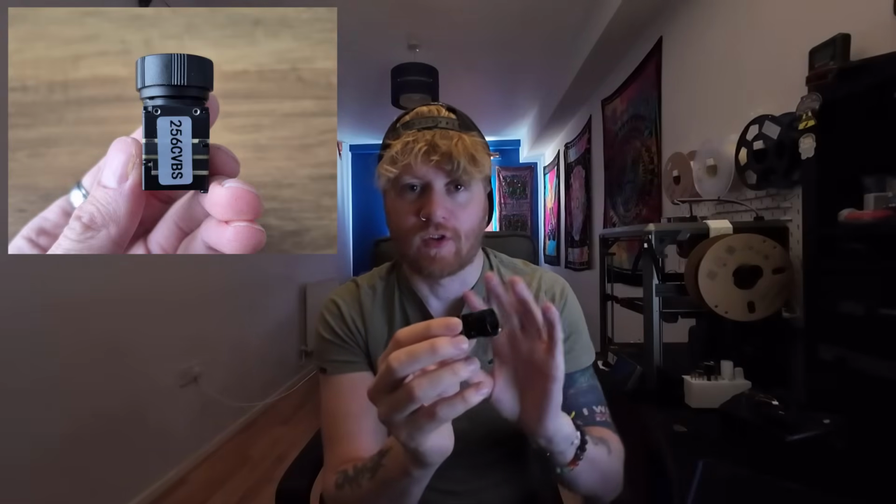And this is a proper thermal night vision camera. This cannot see visible light at all. This is very much an infrared seeing camera. It can see heat. It cannot see light at all. It is a proper night vision camera.